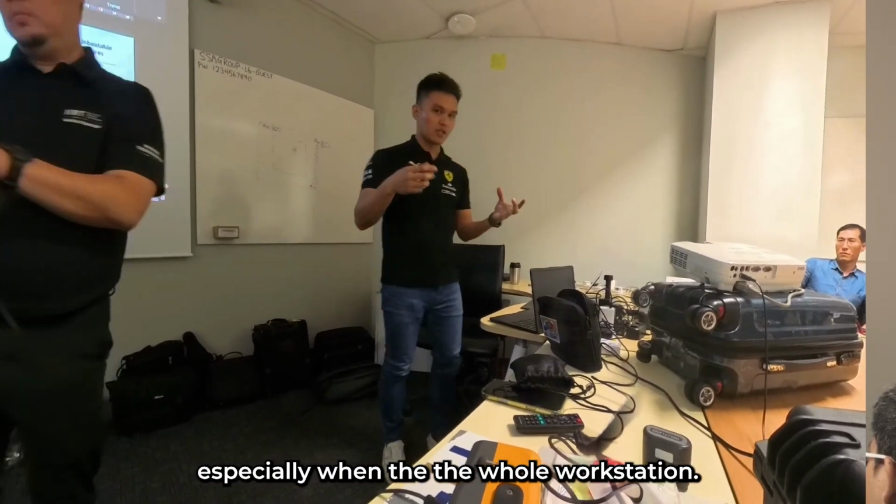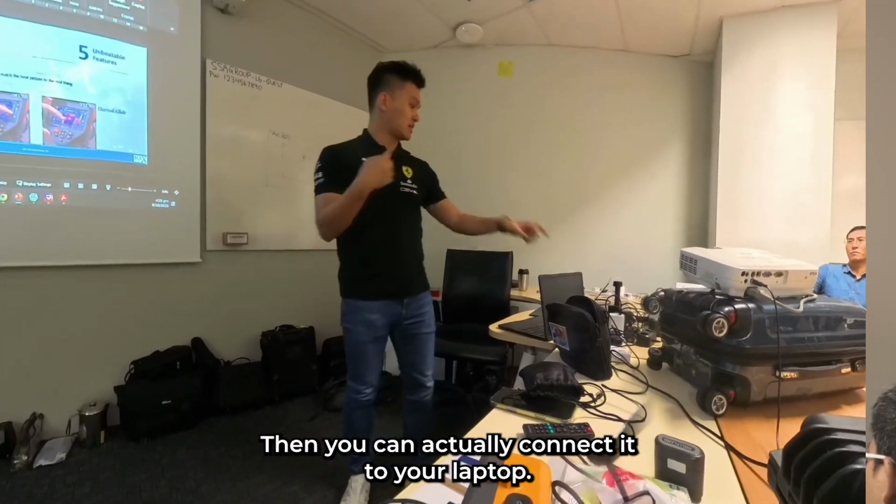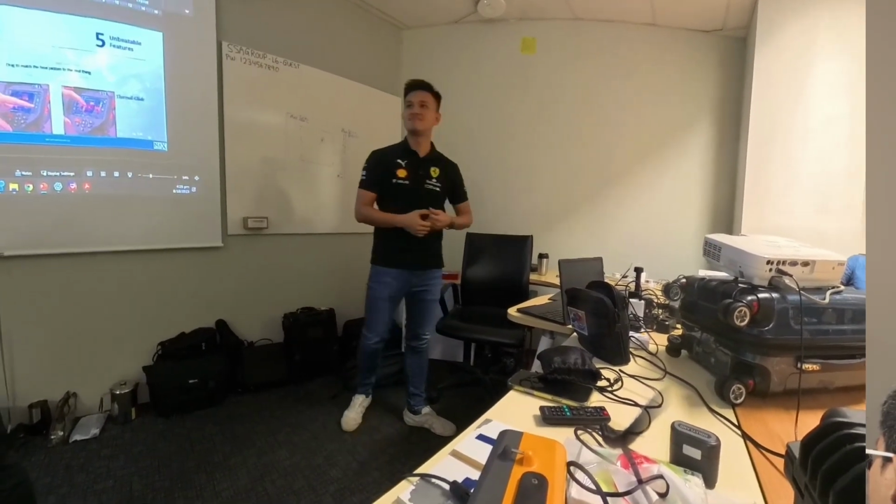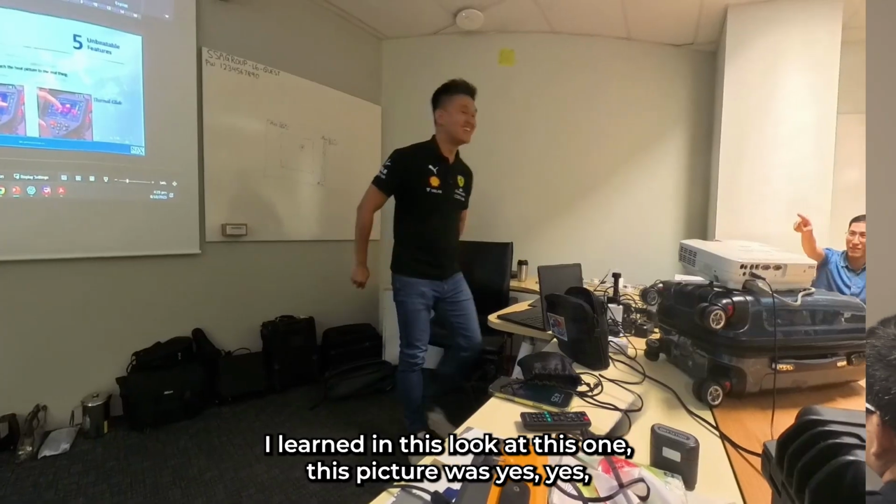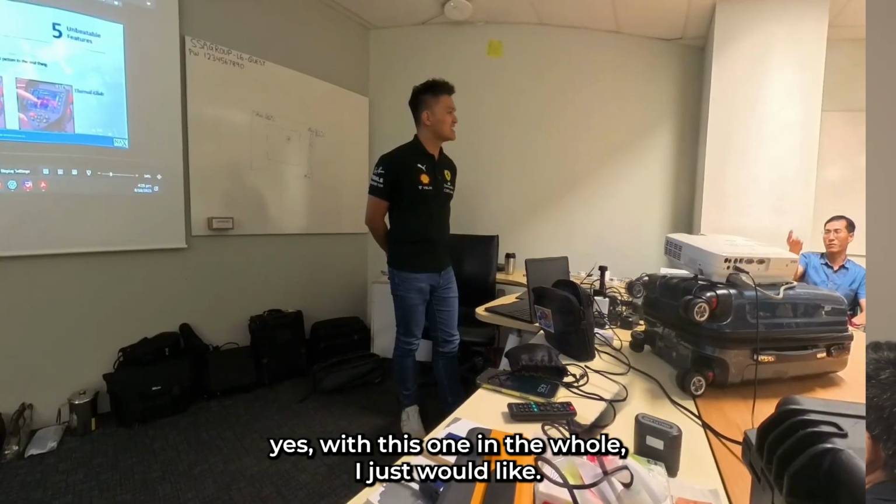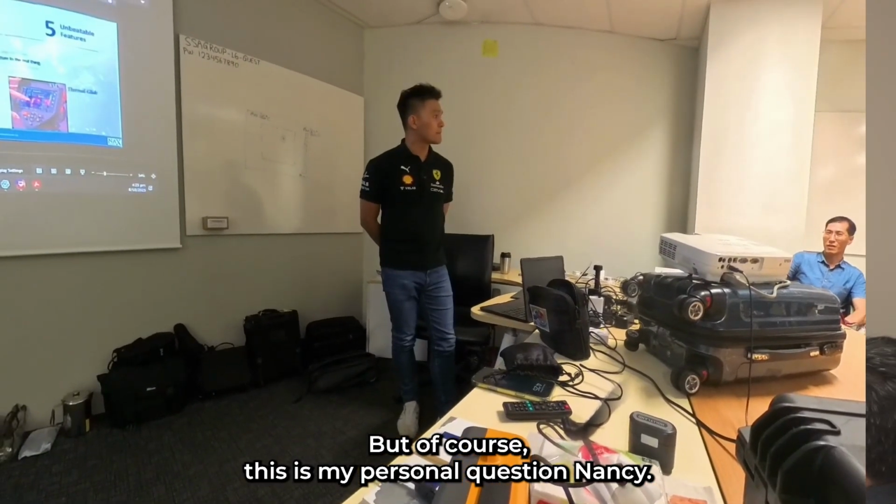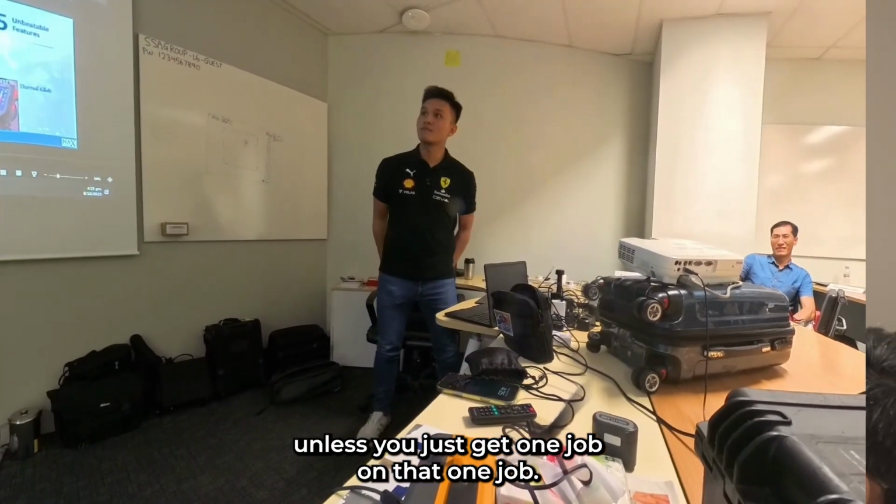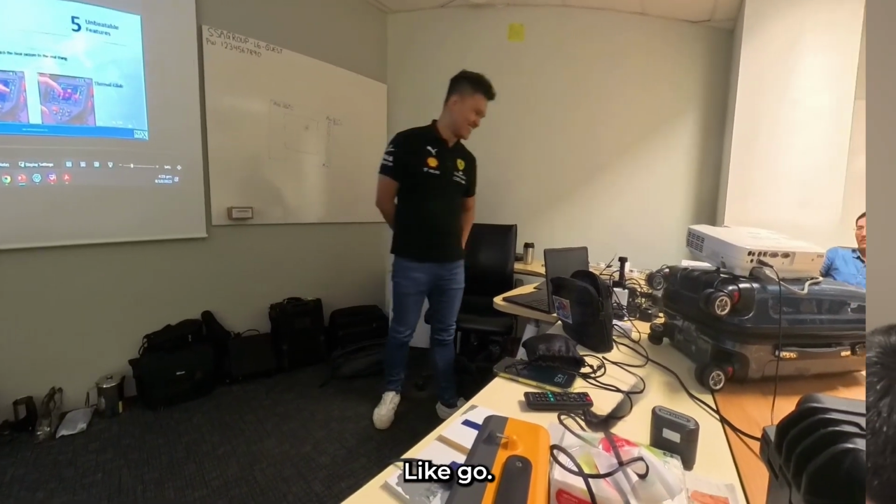It's pretty seamless, everything. Especially at the whole workstation, you have the thermal camera here on your motherboard, right? Then you can connect it to your laptop, and from there you can see immediately on the big screen. This feature is very good. Which component is hot, I just move, right? Very good. But of course, this one for personal use is quite expensive. For personal, yes, of course. Unless you quickly get one job, and that one job pays off. You get a good enough job.